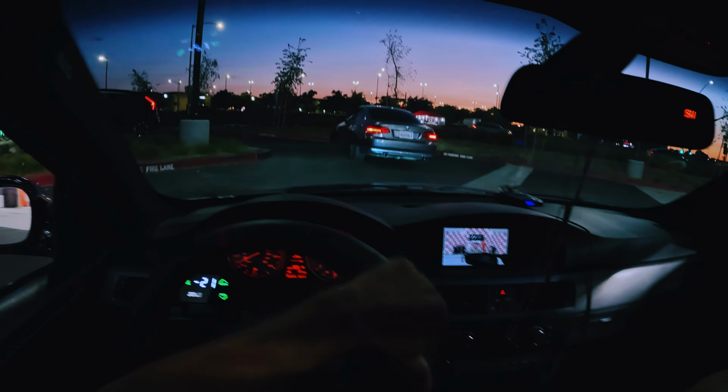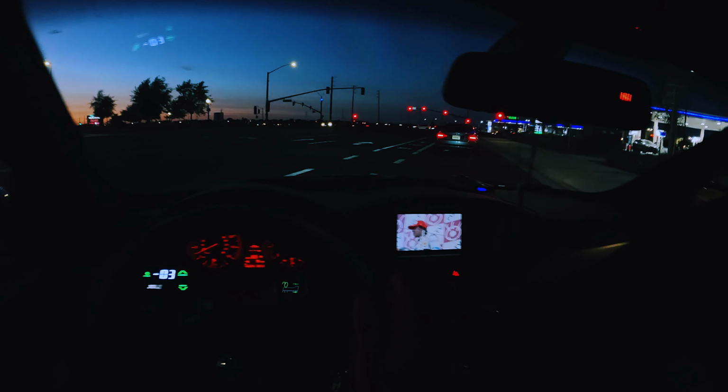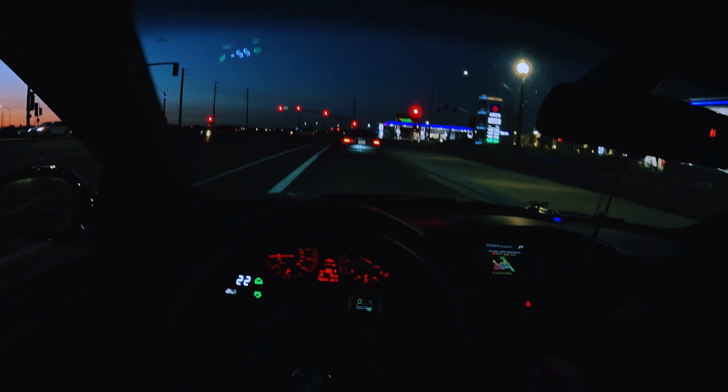I don't know where he going. We going this way. So it is M54 with the DR700. He's on low boost right now. Nothing too crazy.